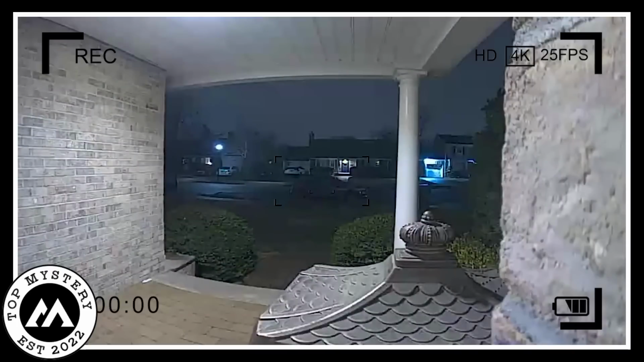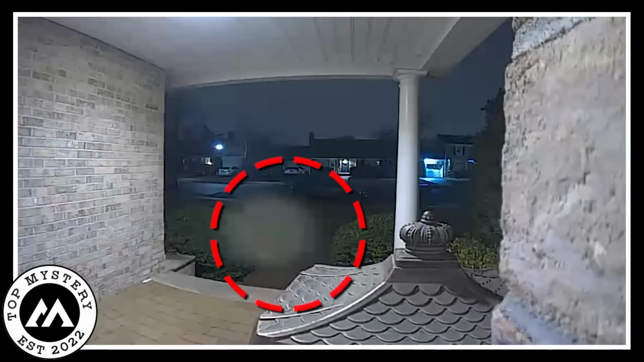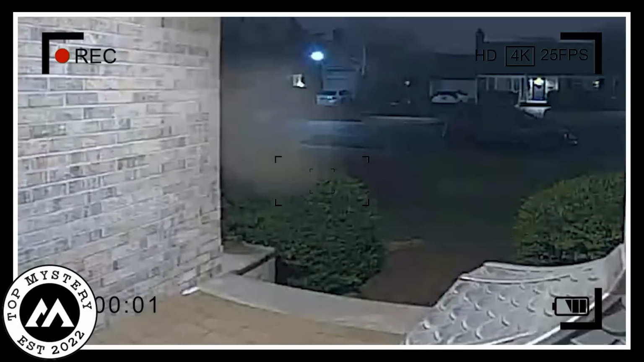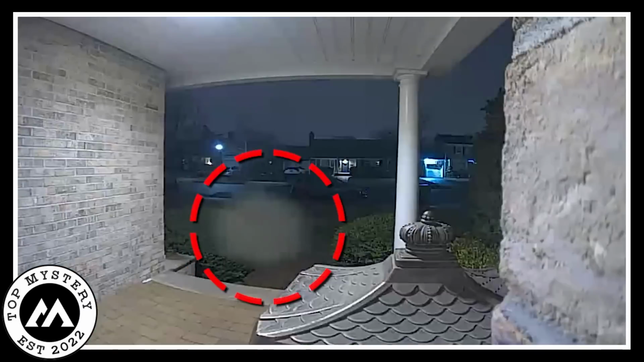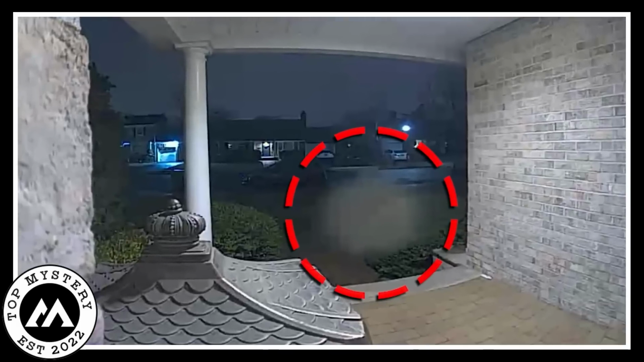In the pitch-black void of darkness, the camera's lens revealed a spectral presence, a ghostly apparition, hauntingly elusive as it glided through the night. Its ethereal form seemed to dance in the feeble embrace of the moonlight, casting an eerie glow upon the surroundings. As the mysterious specter lingered by the door, the camera's night vision unveiled its spine-chilling features, leaving everyone on edge.